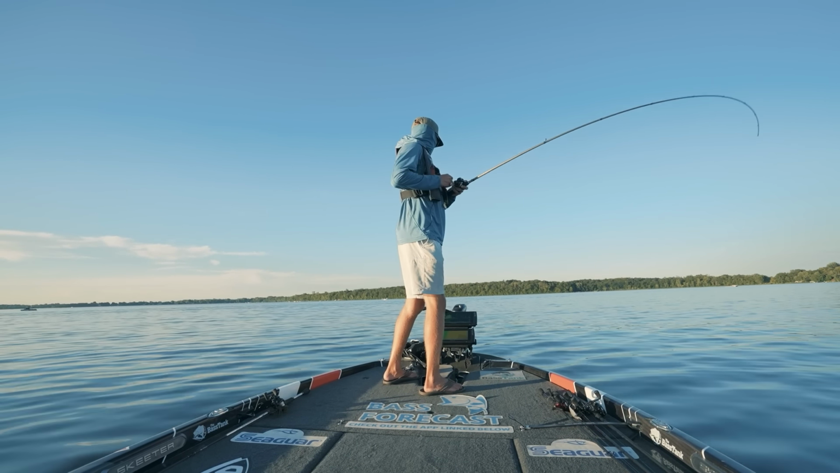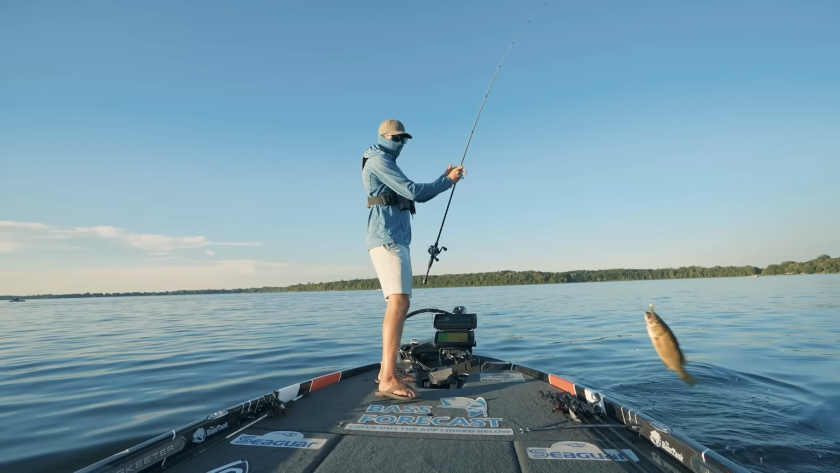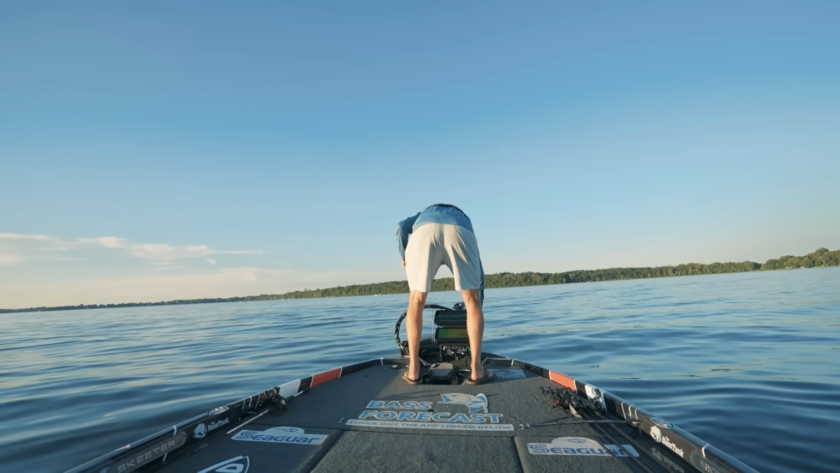Got him. Got him. Let's go. We caught one. Didn't I tell you? Hey, chill. Oh, uh-oh. I got a stinking marker waypoint.